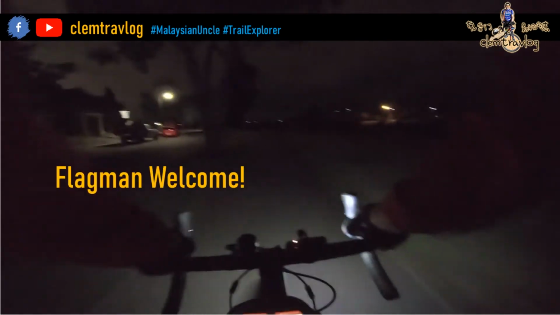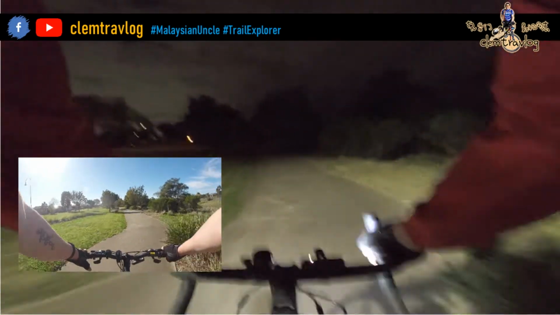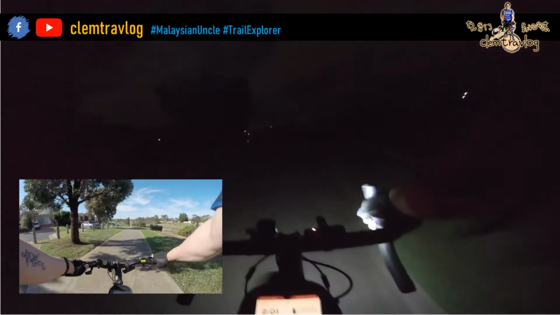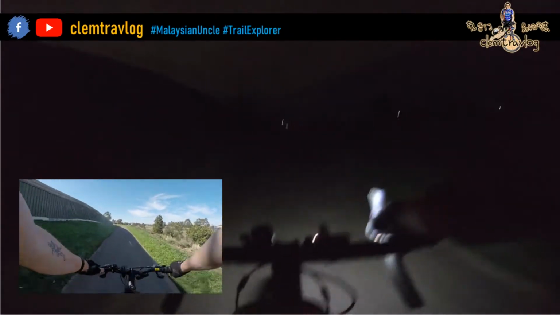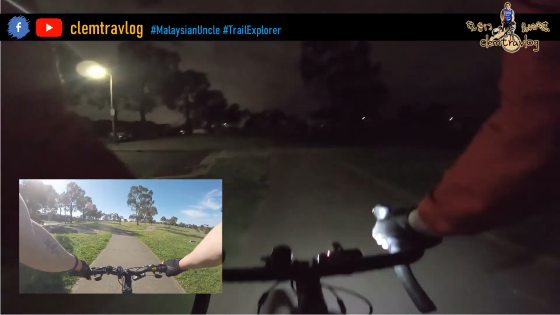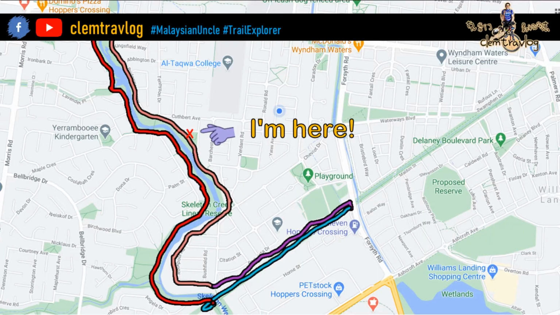Approaching Flagman Welcome and Traganina and Hoppers Crossing Bridge. Just past Carbon Reserve. Okay, this section will be a bit dark. There's no more street light, so I have to rely on my headlights and my experience on this trail.